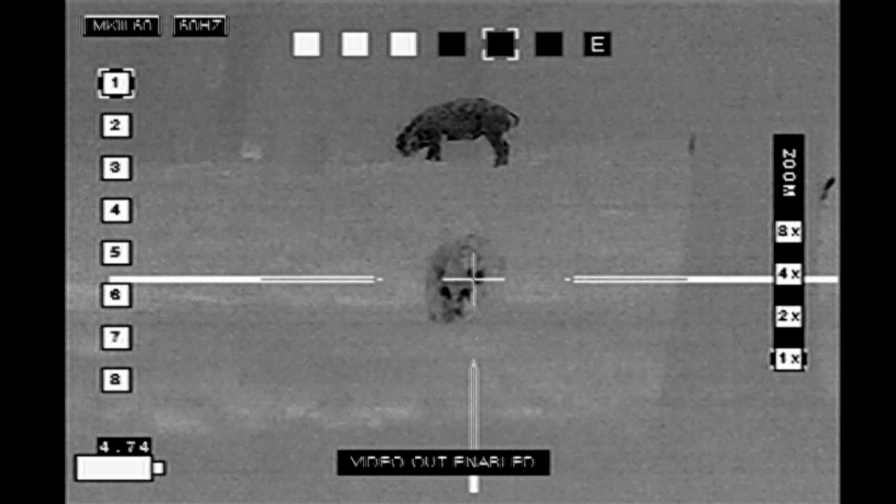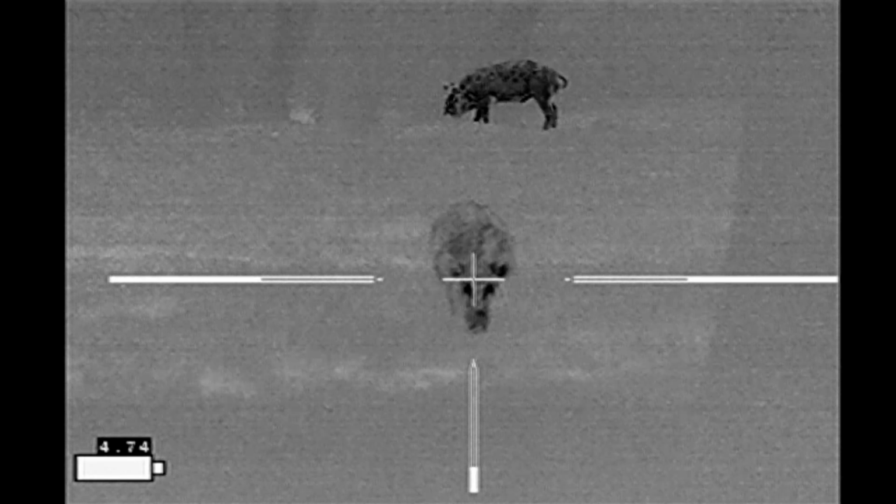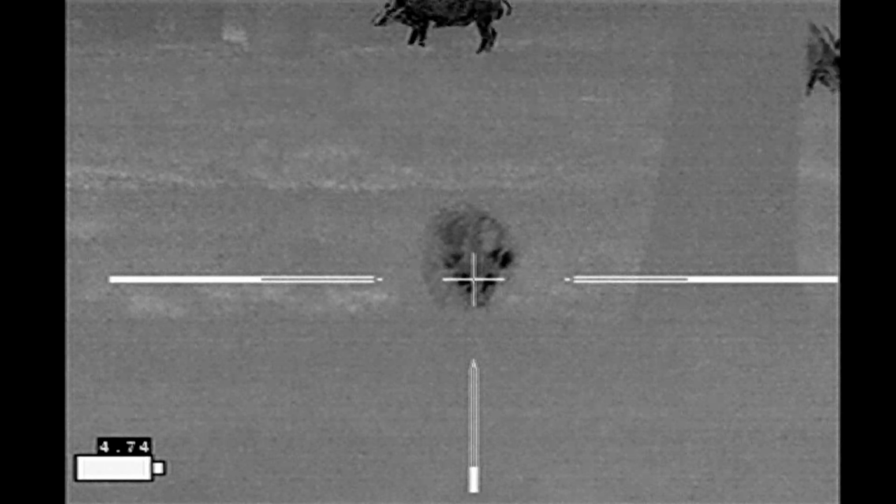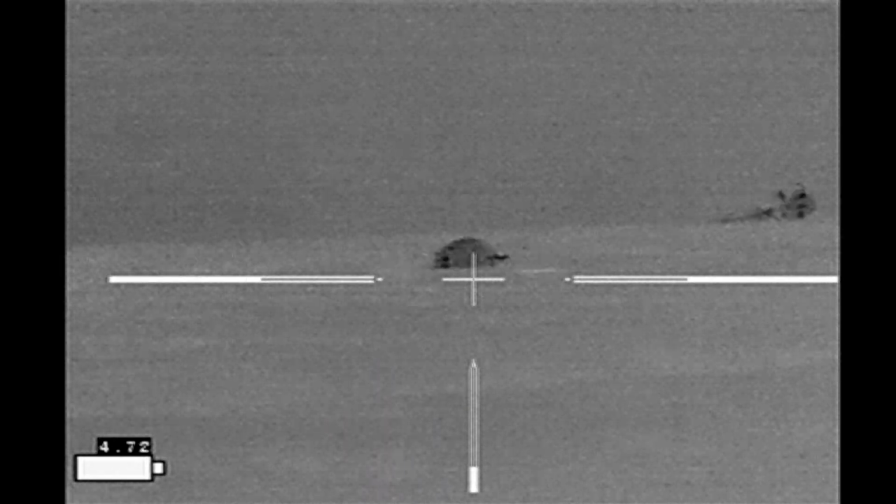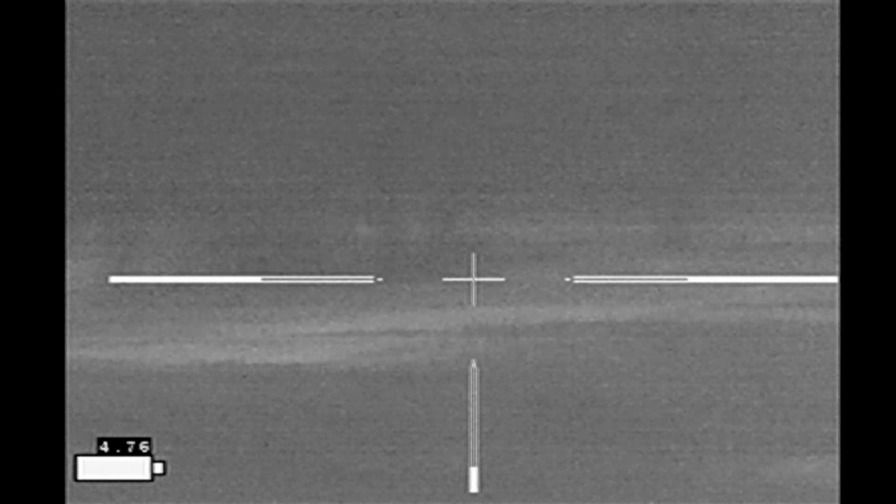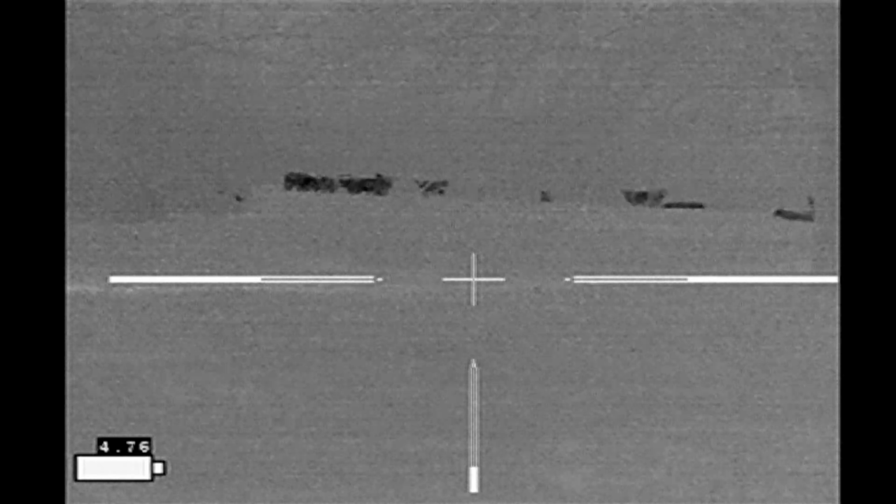I probably don't need her getting too much closer. Right here, the 2 hogs that you see, these are both going to turn out to be my targets. She dips down into a ravine and I don't want to lose her. And just that quick, I've got 2 hogs down, both with headshots. And all the other hogs have disappeared. And they're in the distance.